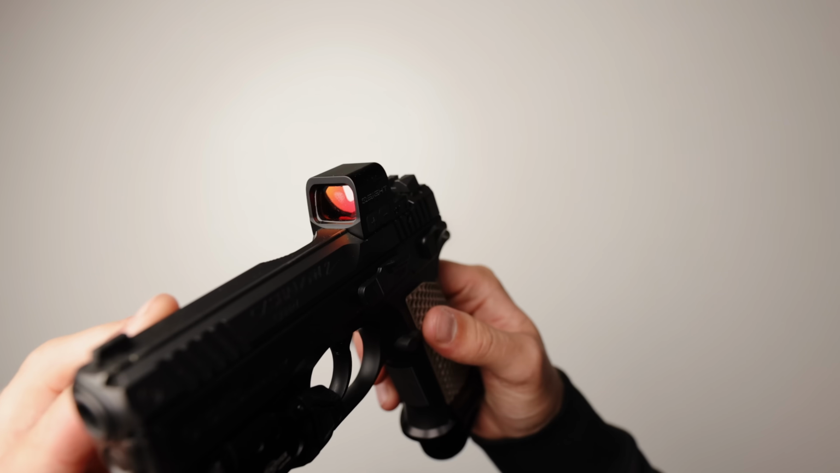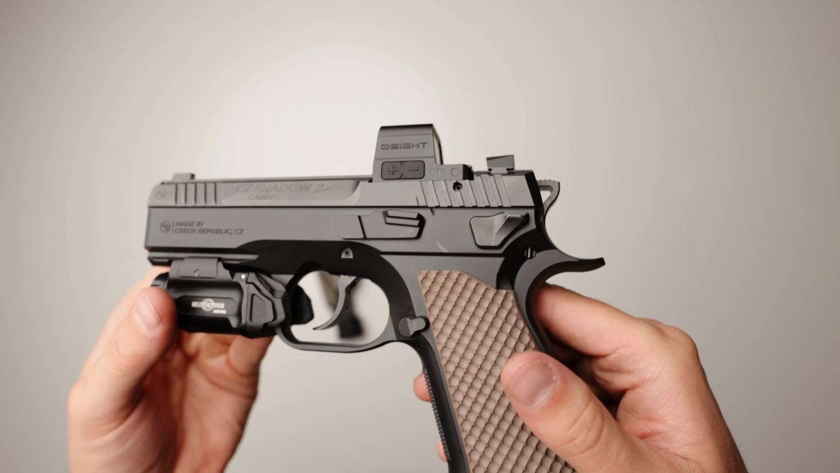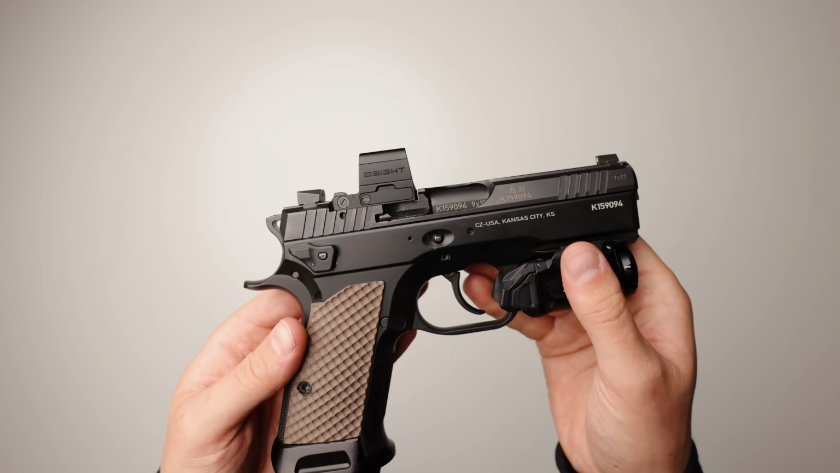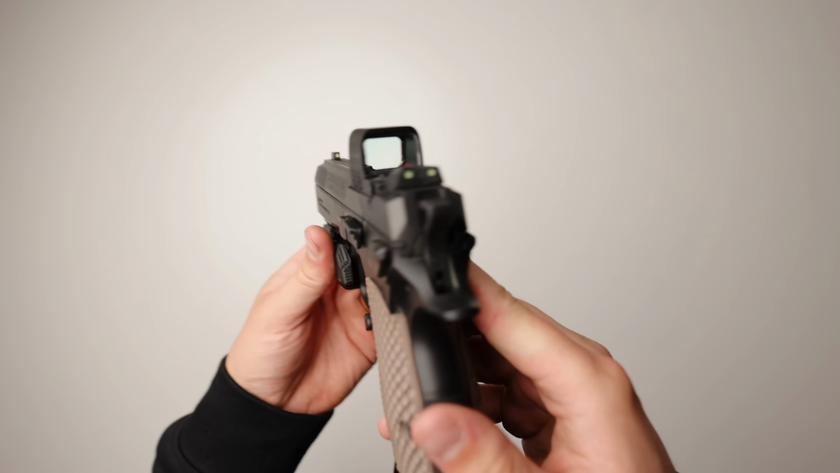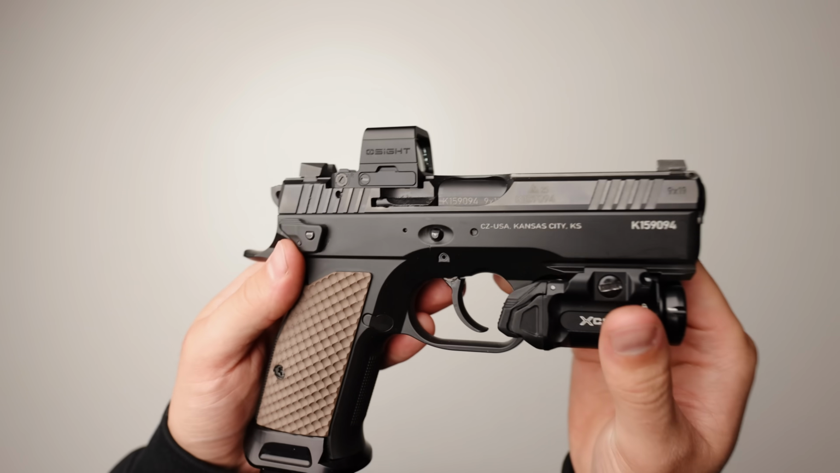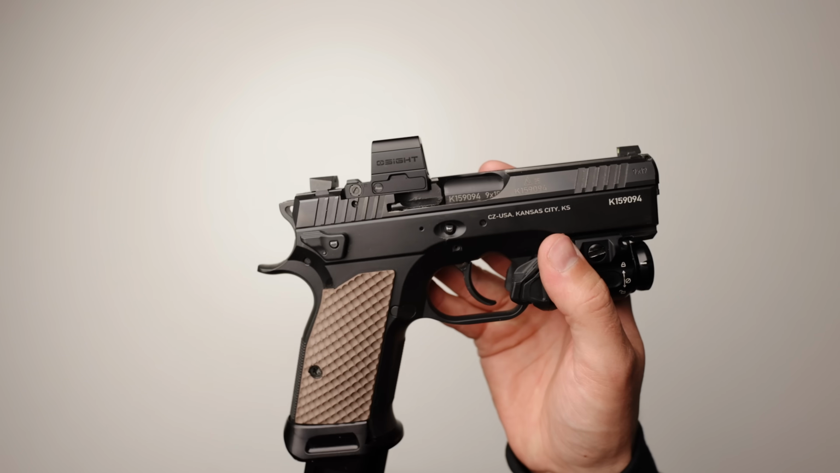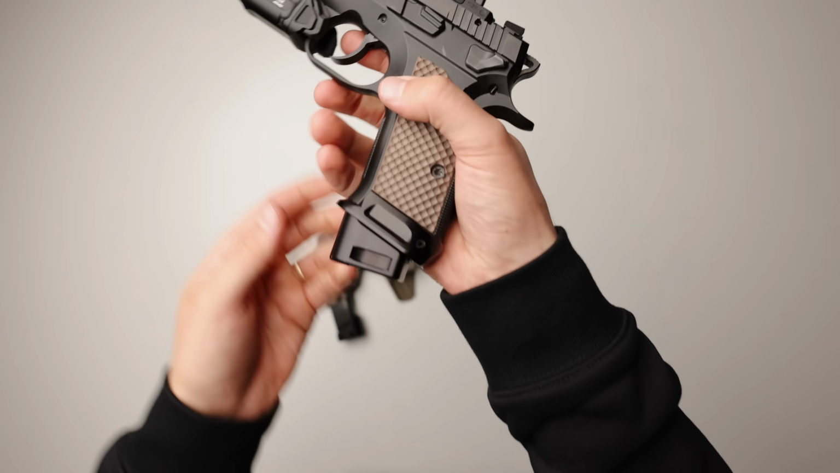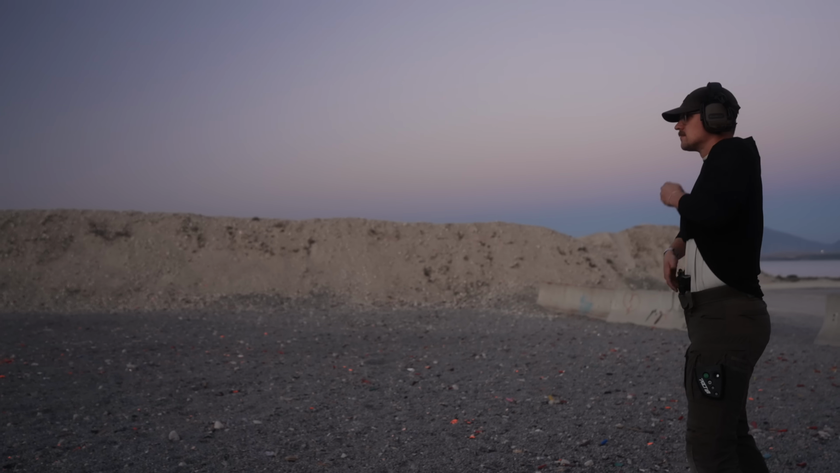I haven't done extensive tests, but with regular training, the dot has held zero just fine. So I think if this is one of your first dots, this is a pretty good option for you. So far, I haven't had any reliability issues with it, and I will absolutely keep you updated if I do. But yeah, so far it's been pretty good, and they have some pretty cool tech going into these. This one has a fully enclosed housing, the buttons on the side and the battery door on the other side, just like the Holosun EPS carry. And I do have a couple different O sights, and I'm going to run them more and let you know what I think.